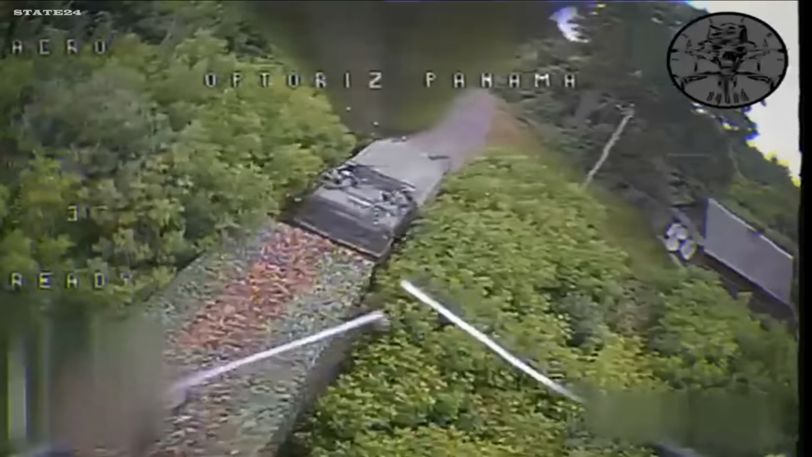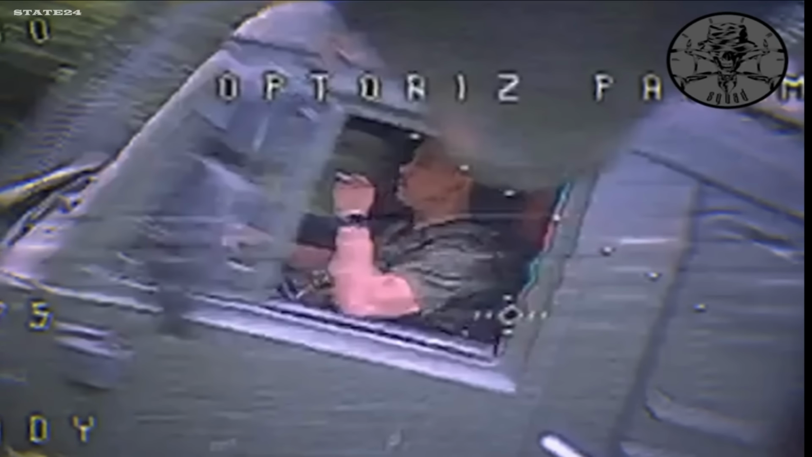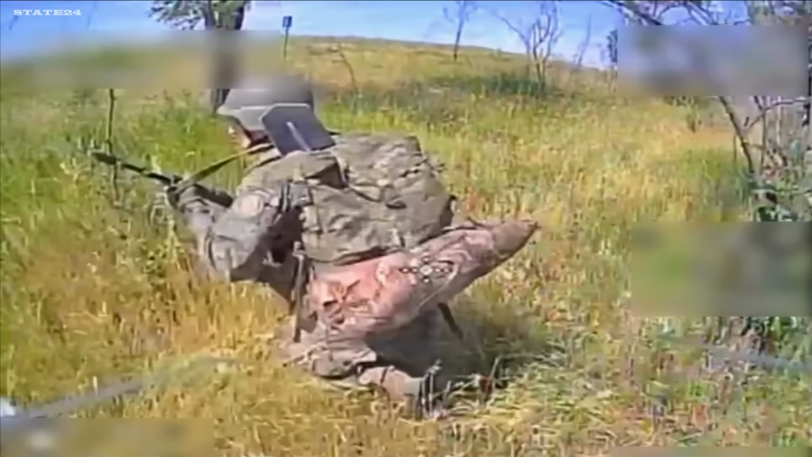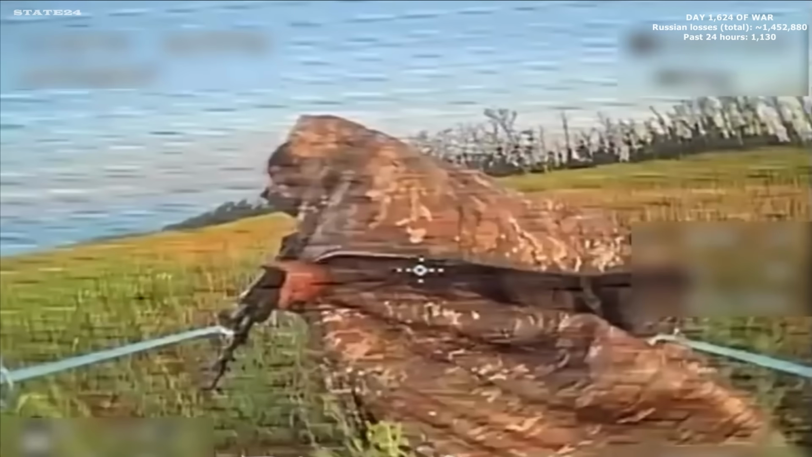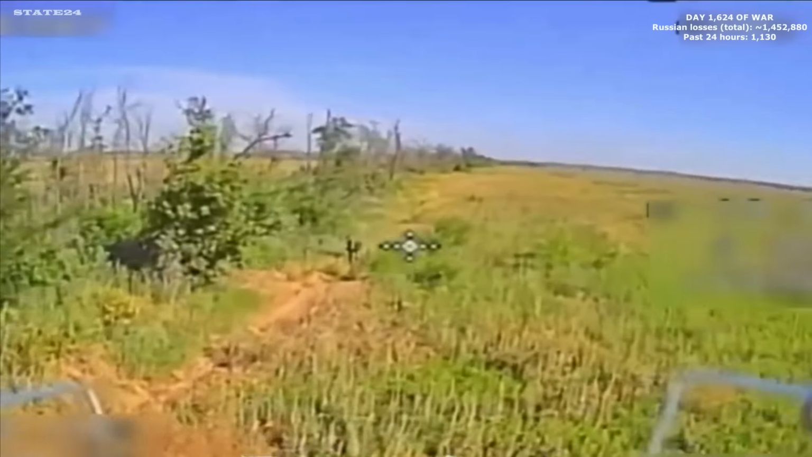The war in Ukraine continues with full intensity. August 5th, 2026. Zaporizhzhia direction. Drone operators already airborne before the targets even know they've been found. Soldiers moving toward positions. Soldiers crossing open ground. Soldiers who chose the wrong place at the wrong time.